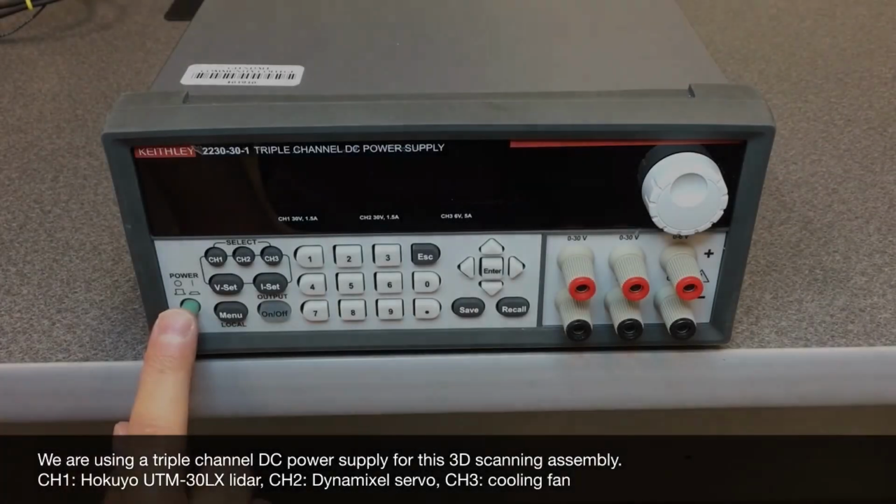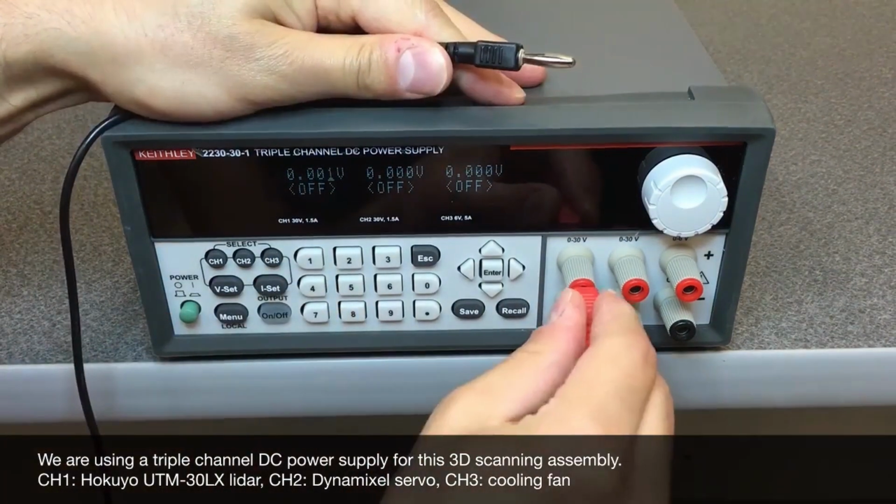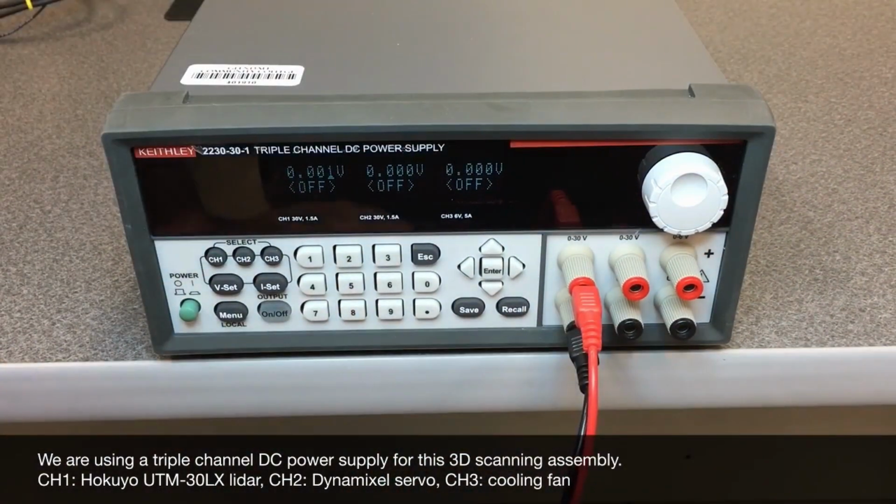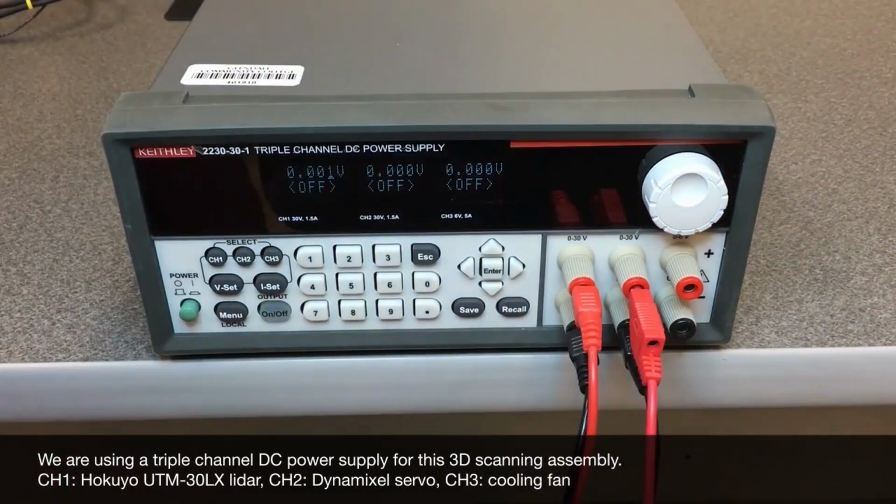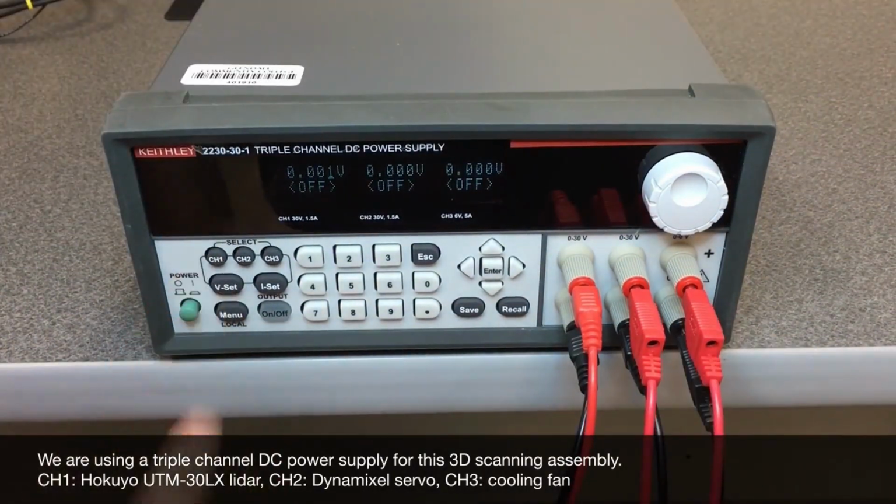We are using a 3-channel DC power supply in order to power our devices. We are going to use banana cables in order to connect the devices. Channel 1 is going to be the LiDAR. Channel 2 is going to be the servo, and channel 3 is going to be a cooling fan which is being used to keep the temperature of the LiDAR in a normal range.